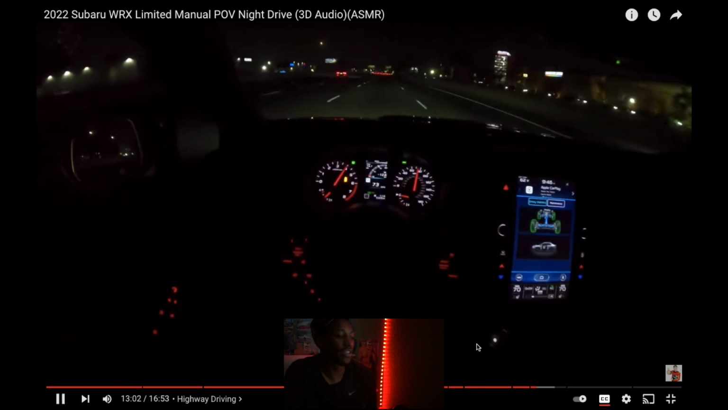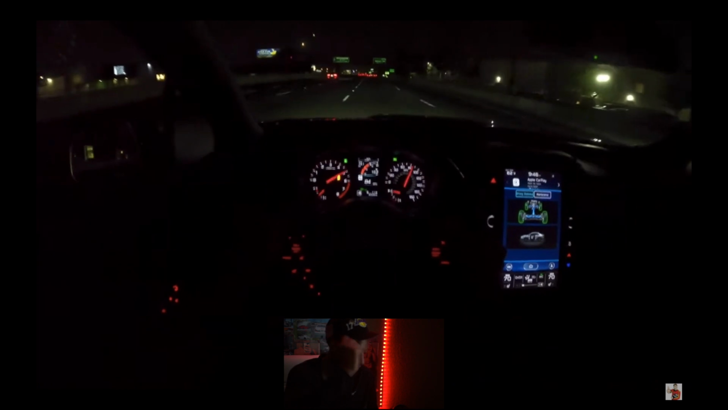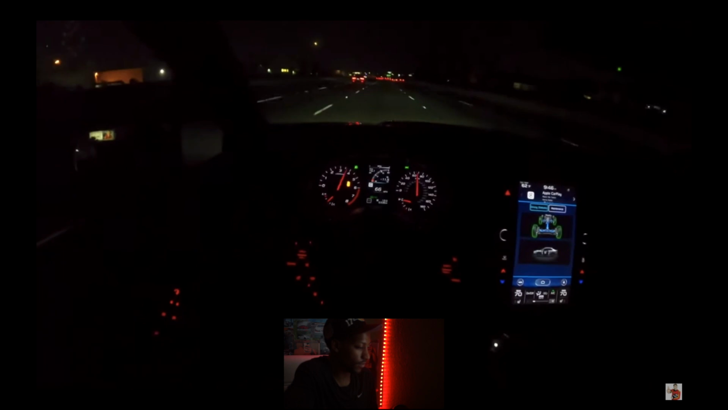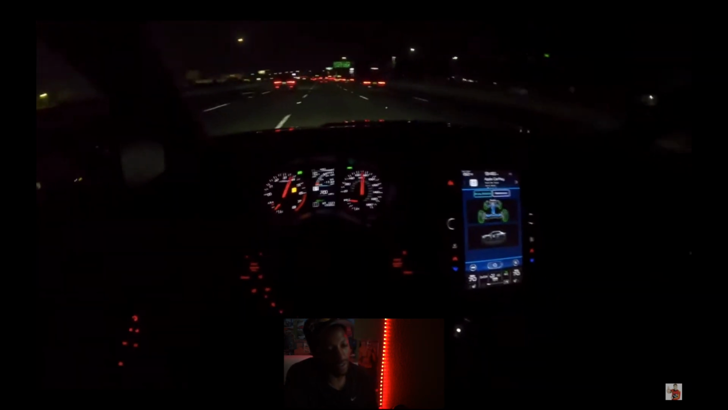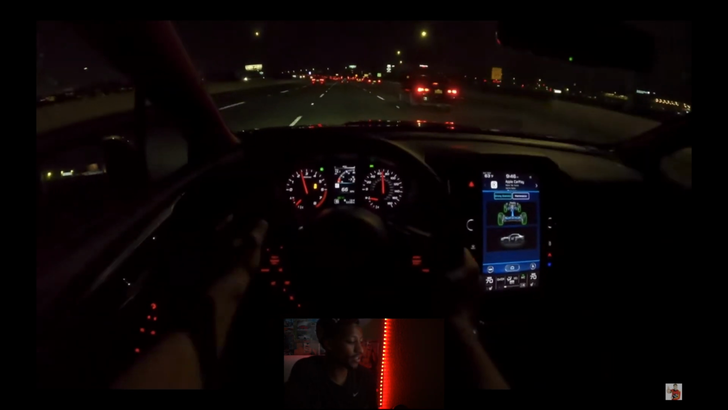You know I'm only driving this aggressively. Like this should be way louder. But like I said, I guess we can't really complain or whatever. I mean, we have a right to complain. It's 2022 and you're still making these soft cars.